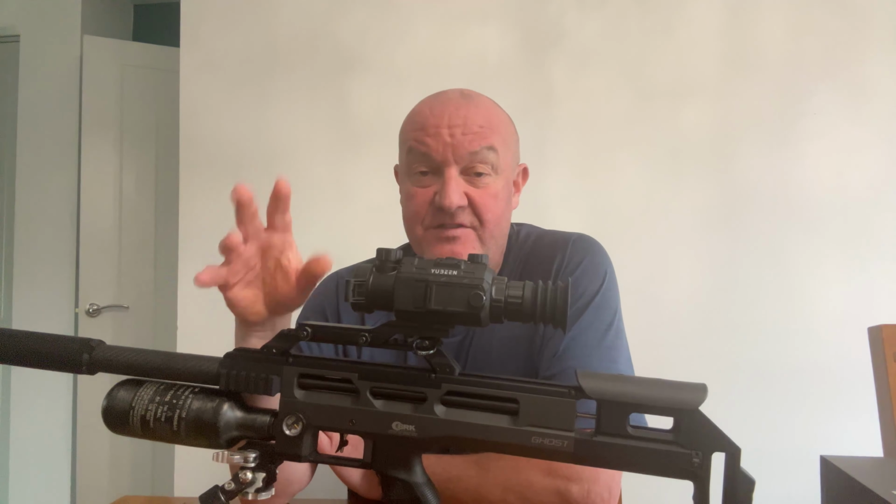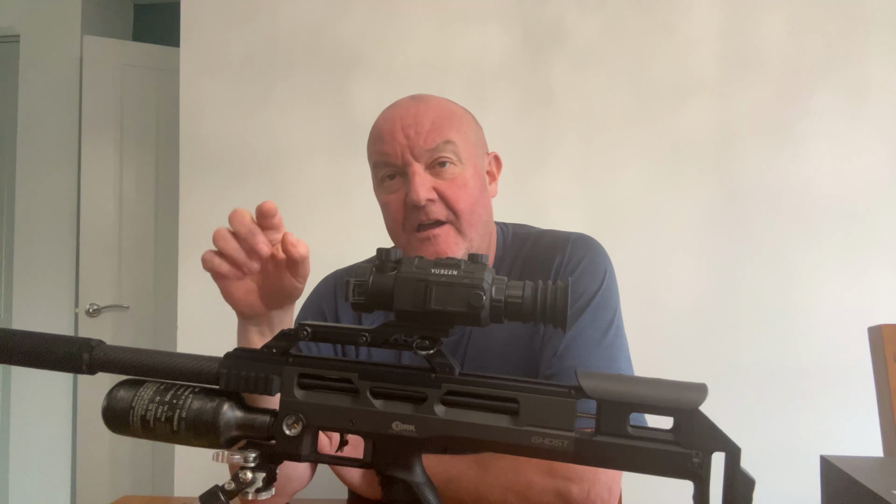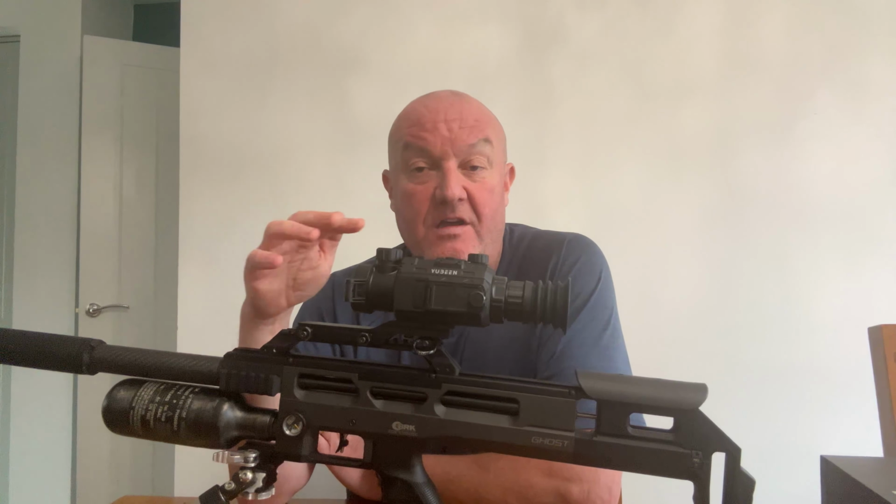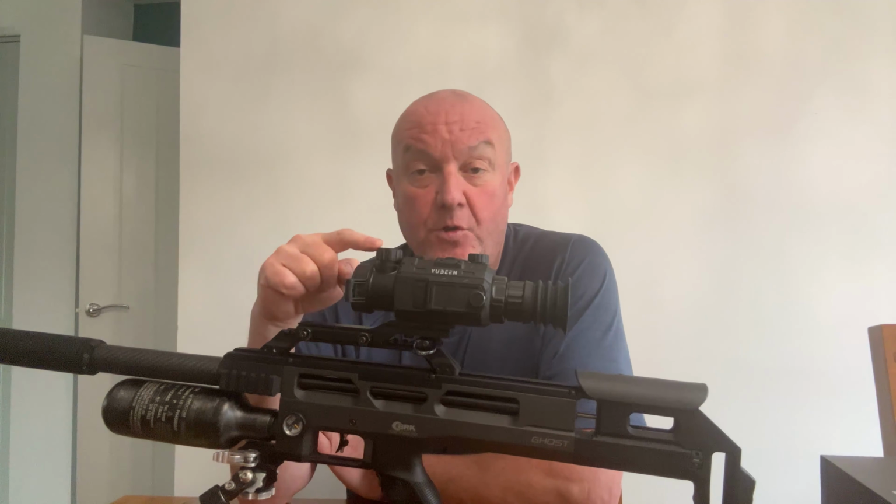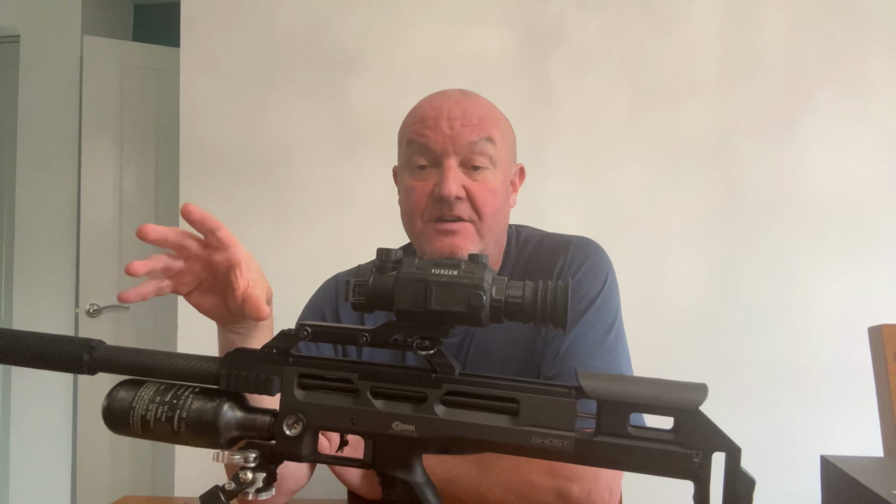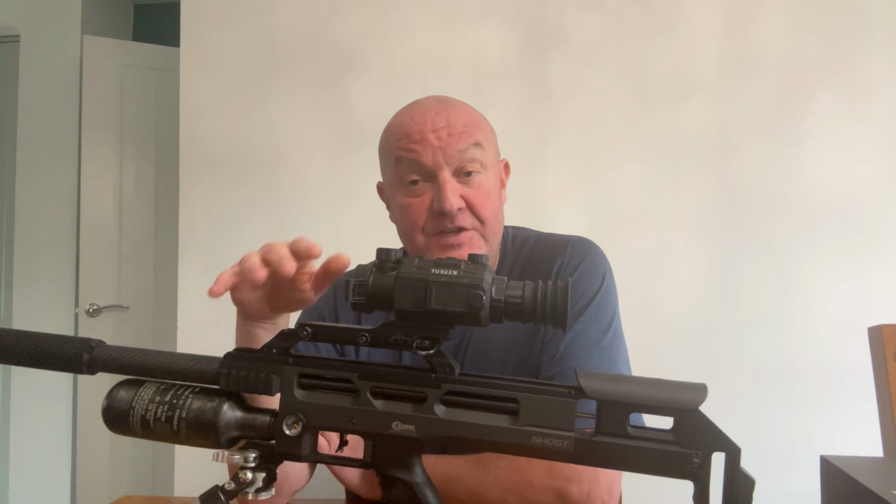What you do is, once you've zeroed it at your chosen distance, I did it at 30 yards, you then go into the ballistics mode, and there's a setting that's called ballistics slow and a ballistics fast. So the slow is for sub 12 foot-pound air rifles, the fast is for FAC. So I chose the slow, and then when you go into that menu, you can again freeze frame, zoom in, all this kind of stuff.